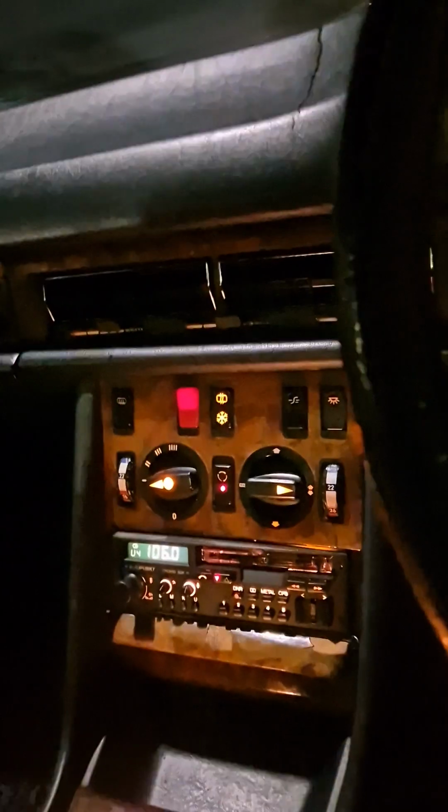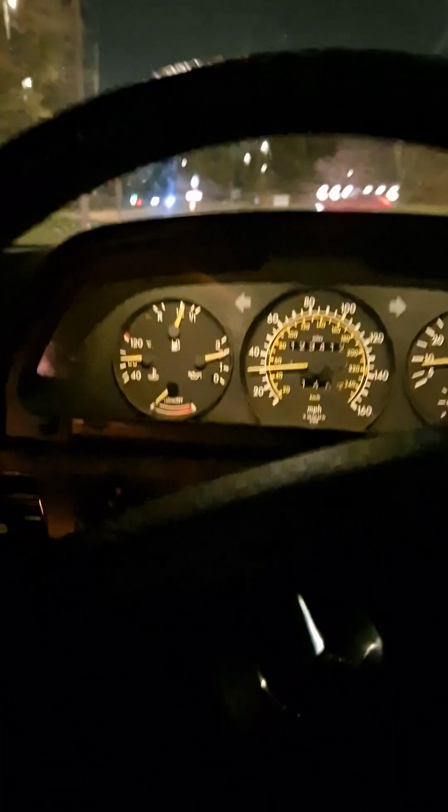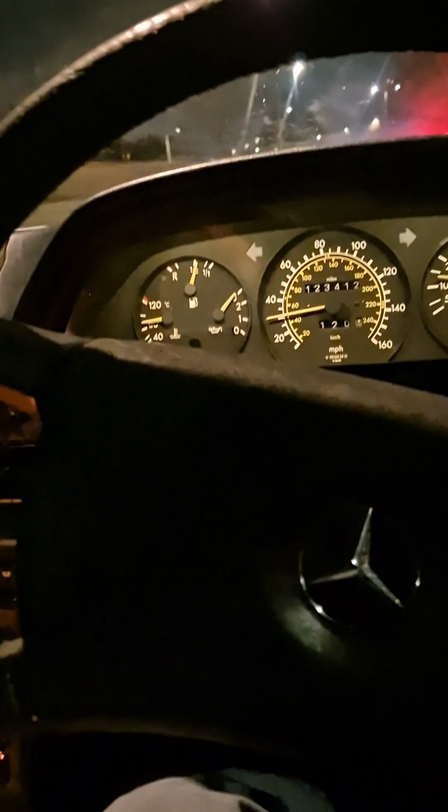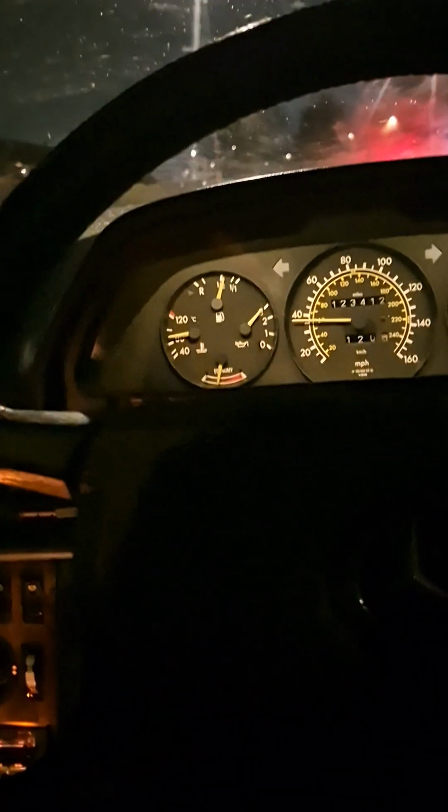Anyway, this, I hope, provides a really good demonstration of what this car is like to drive. This Mercedes S-Class SEC Coupe, it's the first generation Euro spec. It's lovely to drive. It's so comfortable, and I wouldn't call it a lounge car.